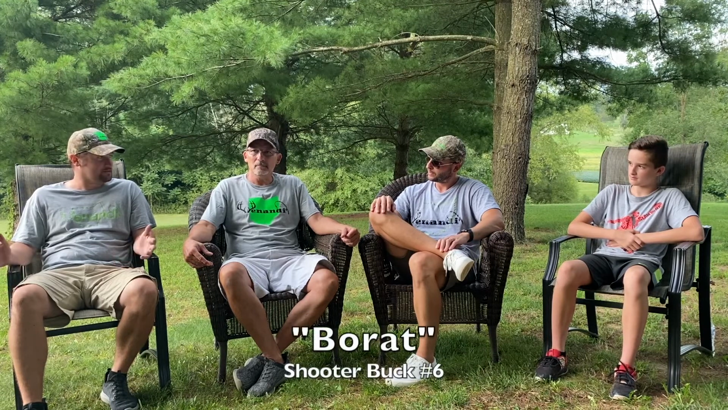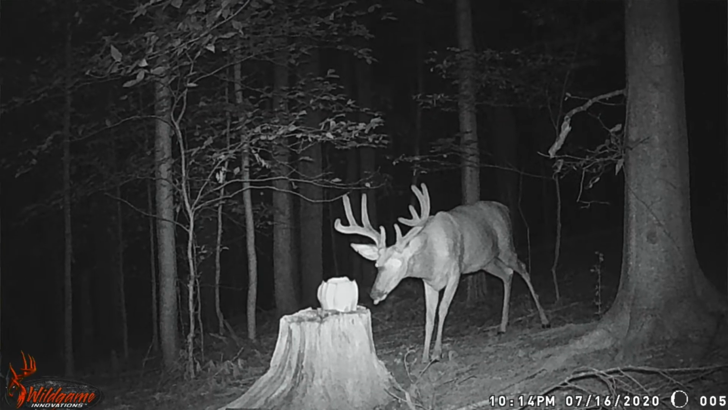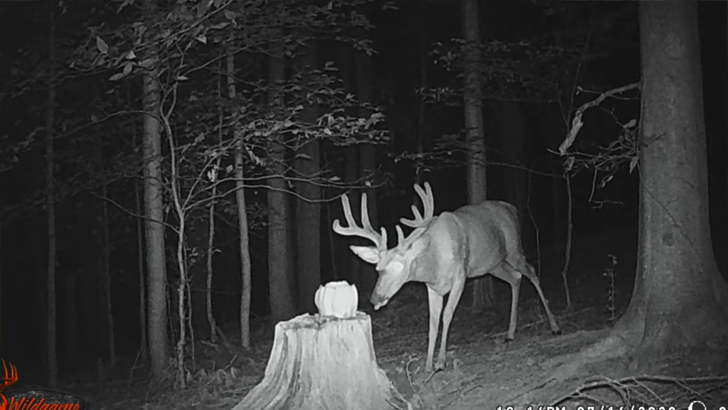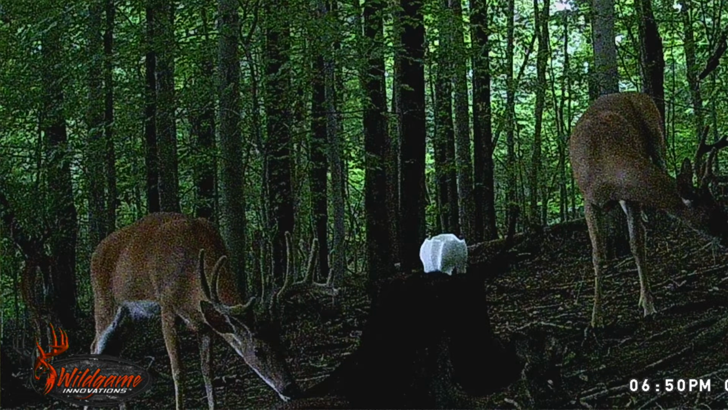Anything else that we missed? Is there another one in here? One more there. I named him Borat. He's a 9-point, tall. Very nice. Not real heavy, but very nice. Yeah, but we called him Borat. Another good-looking buck. His first year we've seen him. He's kind of new to the area. So, awesome. So plenty to select from this year.